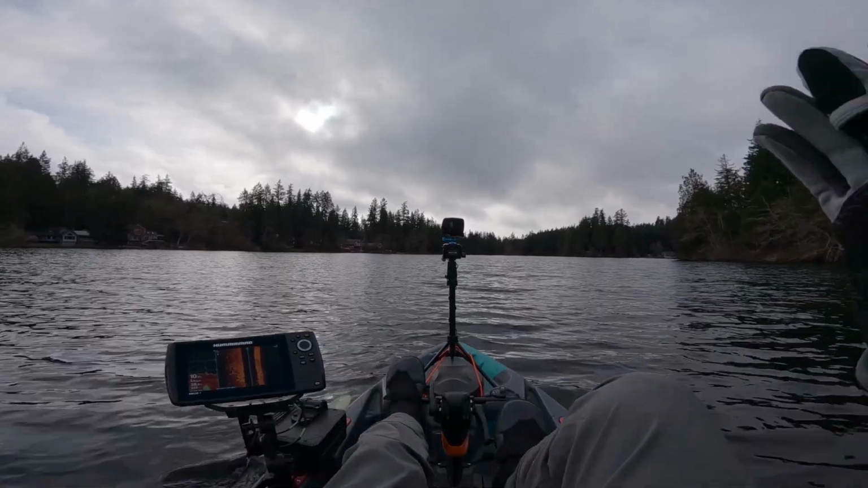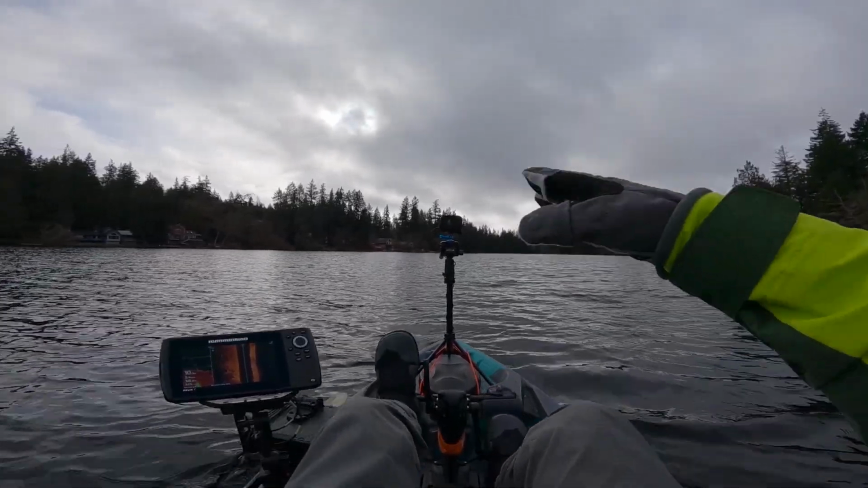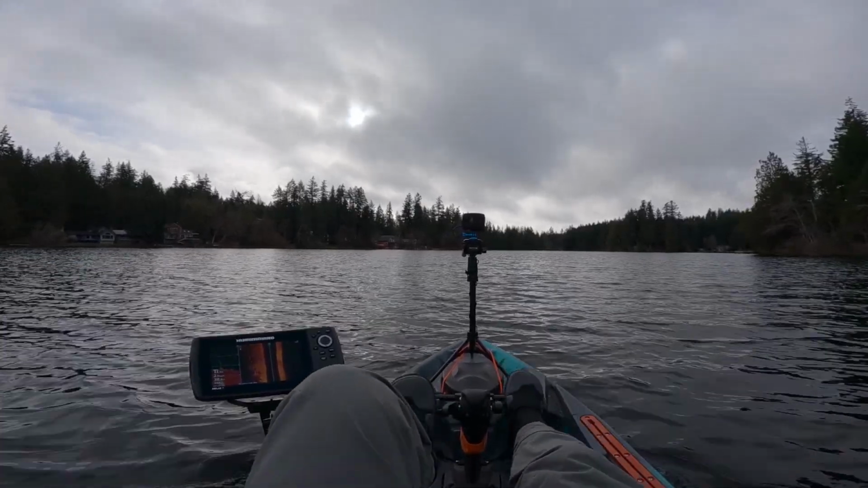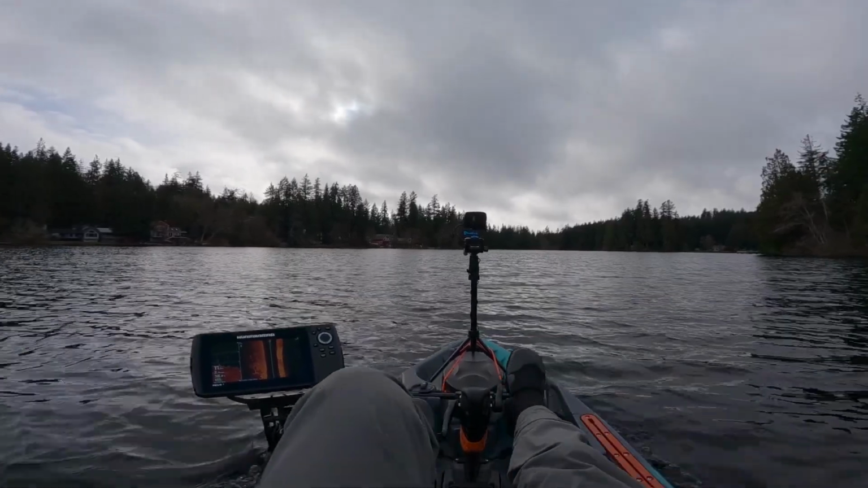I'm now going to make my course straight through the lake, and we're going to hit up some of the deeper spots on my way. See if there's anyone hiding out there. See if I can find any. If so, that might be where I kind of start off today, is out in the deep water.